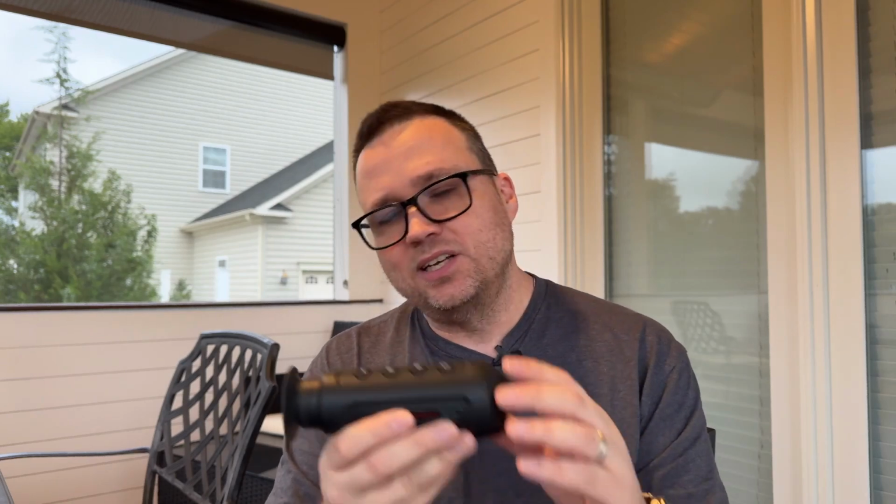This right here is another optic. The quality isn't as good and it's around half the price. So I would say still go with the K2, which is a good value for $499.